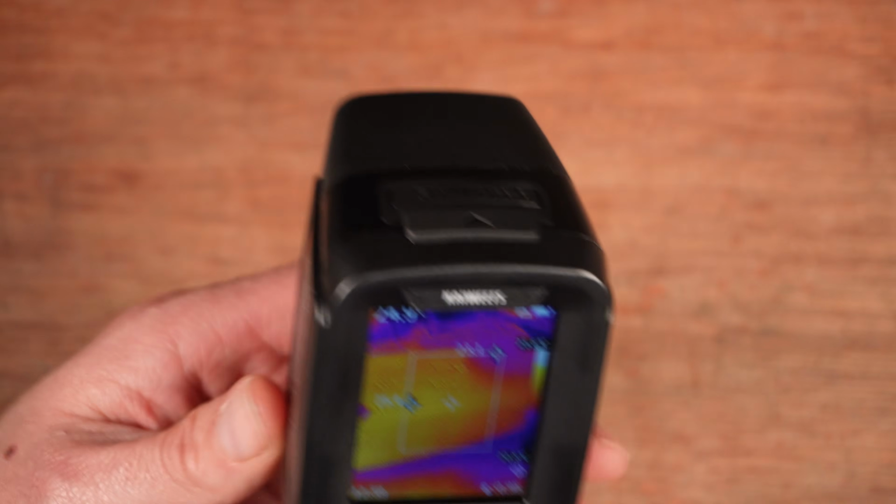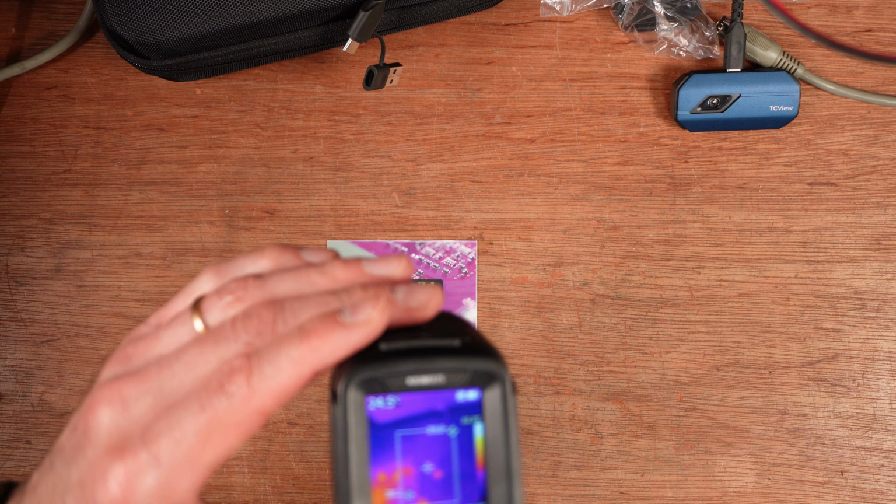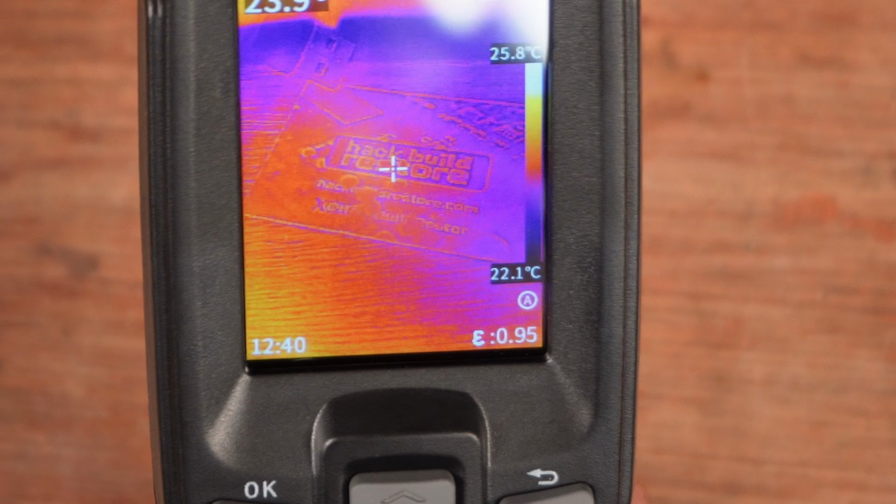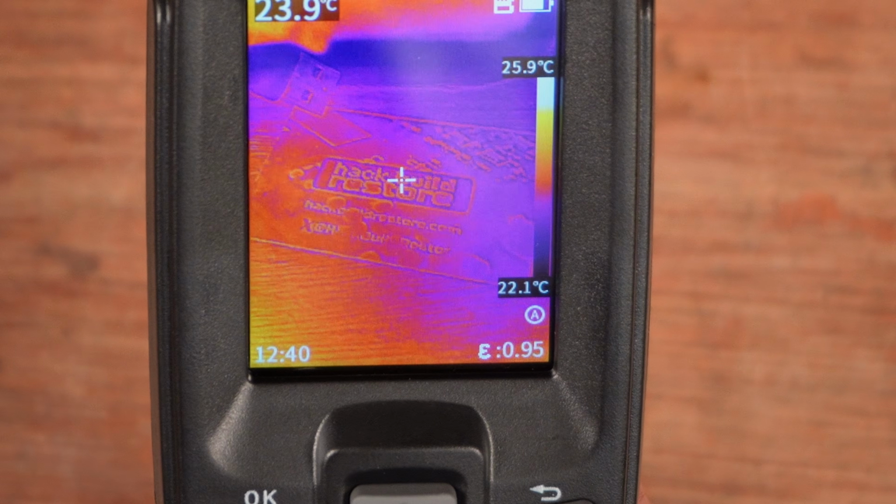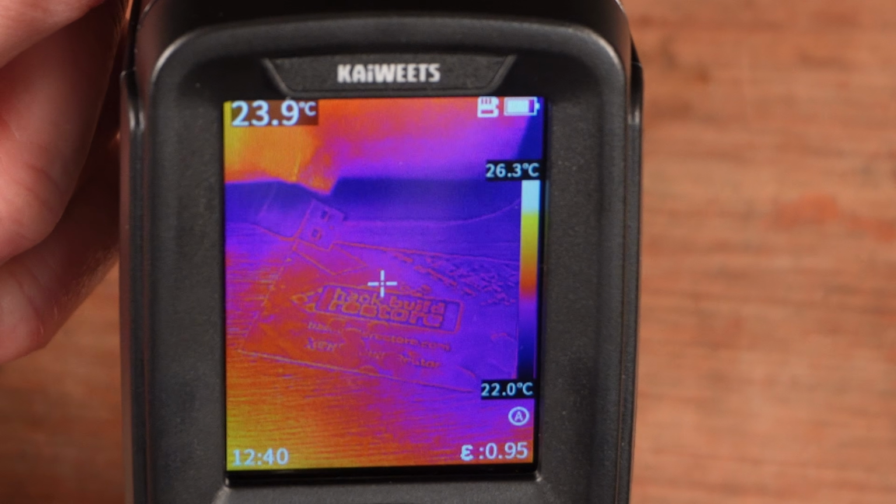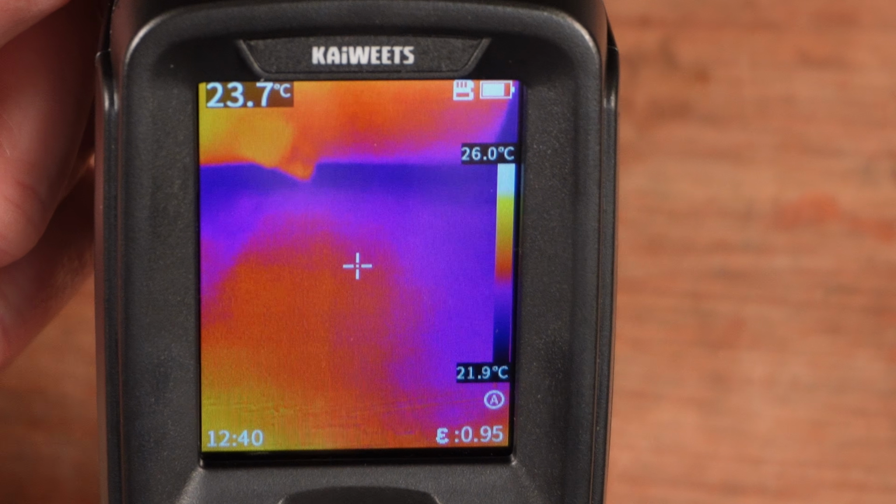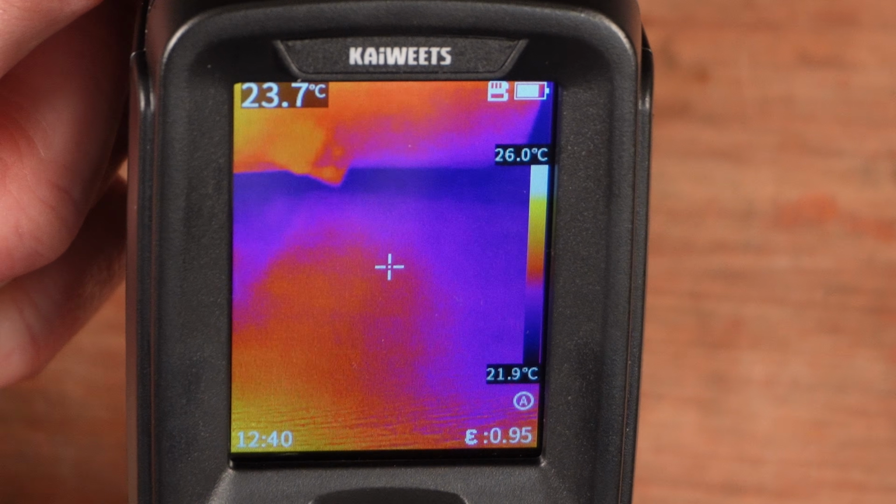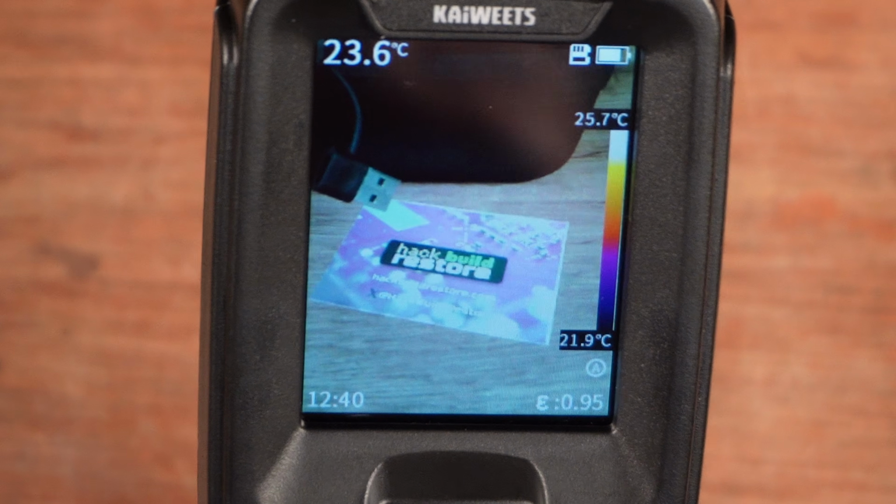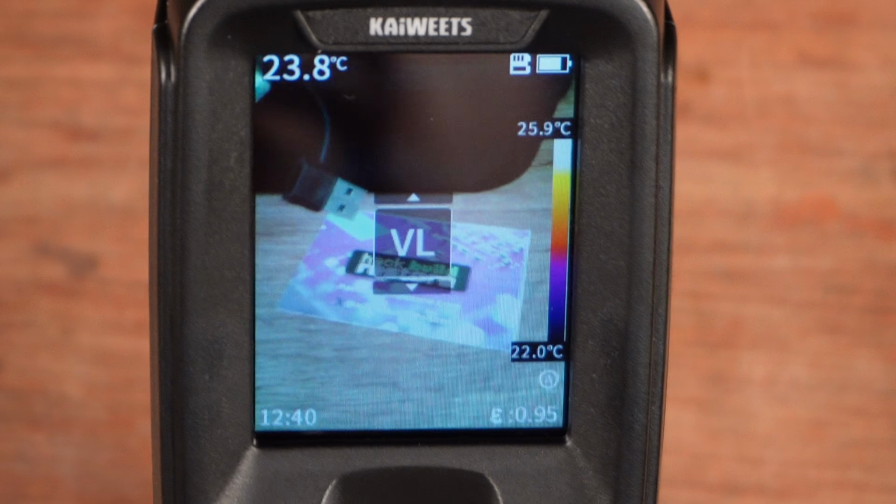And if I point it at something with some text on, what about my friend Andy's advertising card here? You can just about make out some of the visible light in the image. In fact, if I take my finger and pass it over the lens for the visible light, you can see that it just takes away that detail. Anyway, you can change between that and that's the visible light image, which is fine. It's not meant to be very good quality.